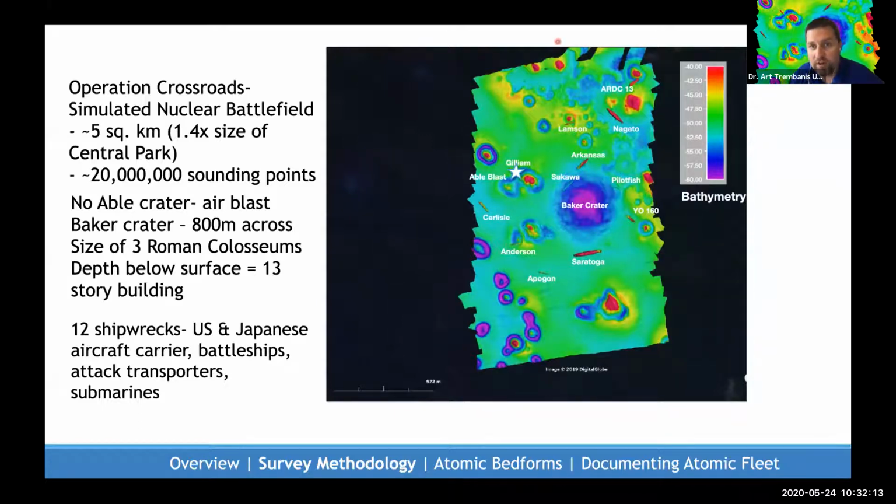Still. And what you're looking at here is almost 20 million points that provide the sounding of the seafloor. And it's a mix of human targets from the shipwrecks, but also there are these very large natural coral heads, some of them even taller than the ships themselves.